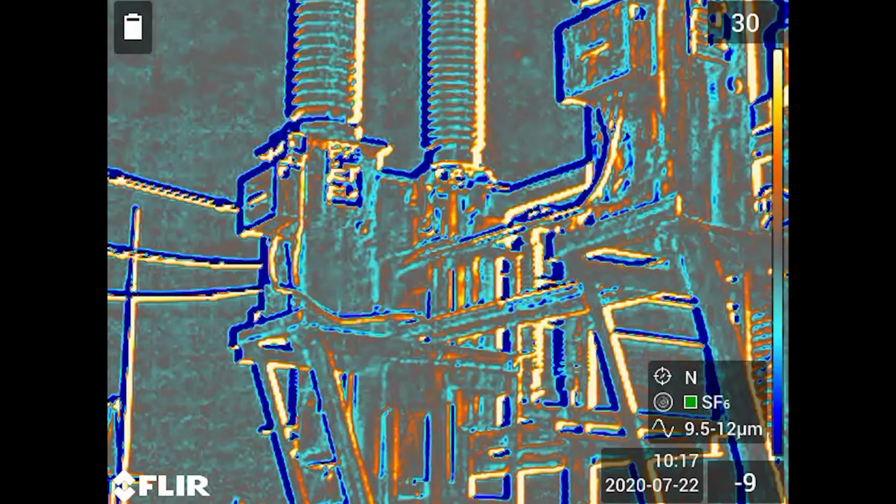This is a video in gas detection mode, and when we play it, if you listen, you can hear us talking in the substation. It is extremely difficult to detect a small leak, and this rendering of the video makes it hard to see. We suspect there is a small leak here. This would warrant further inspection and a longer shooting time to know for sure.